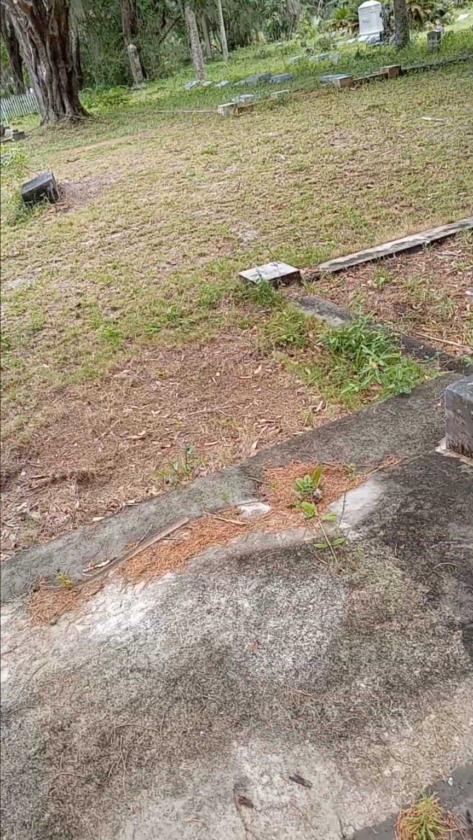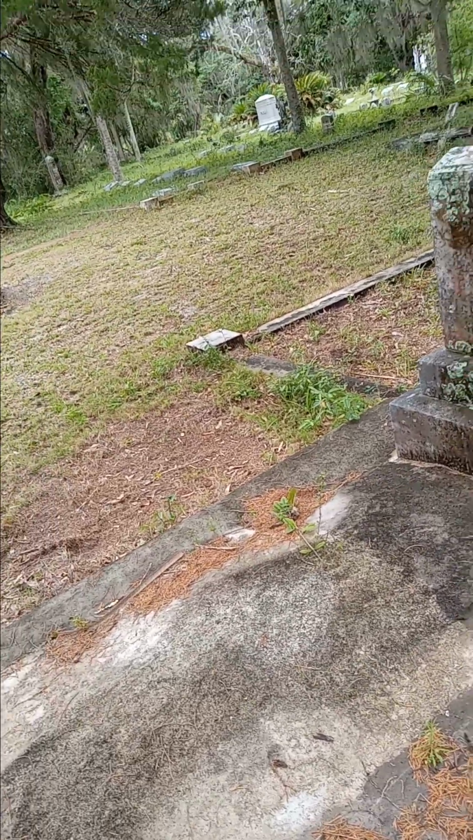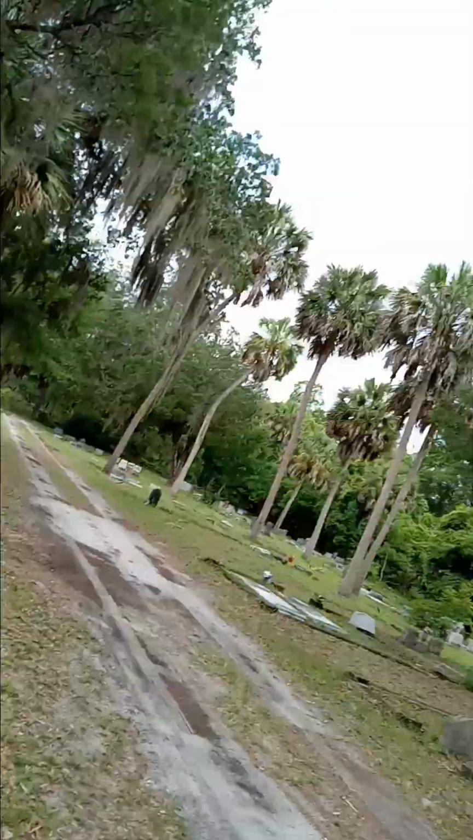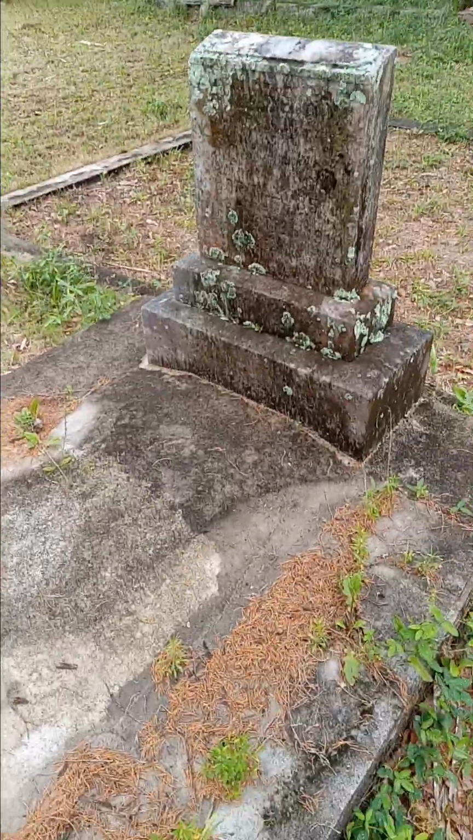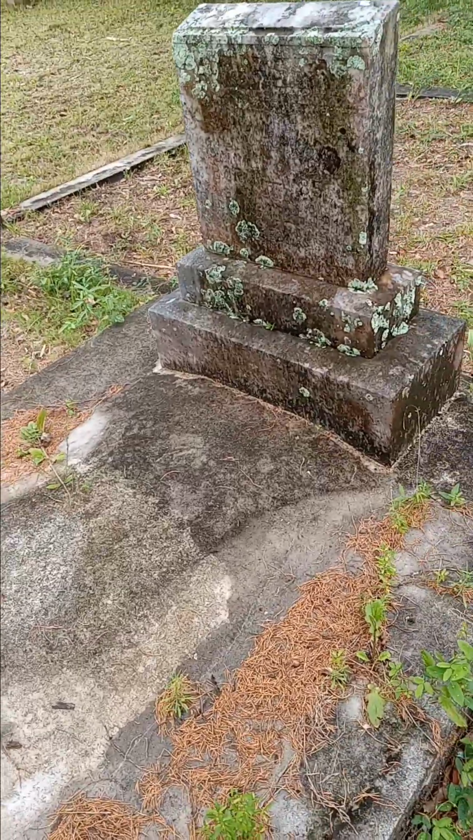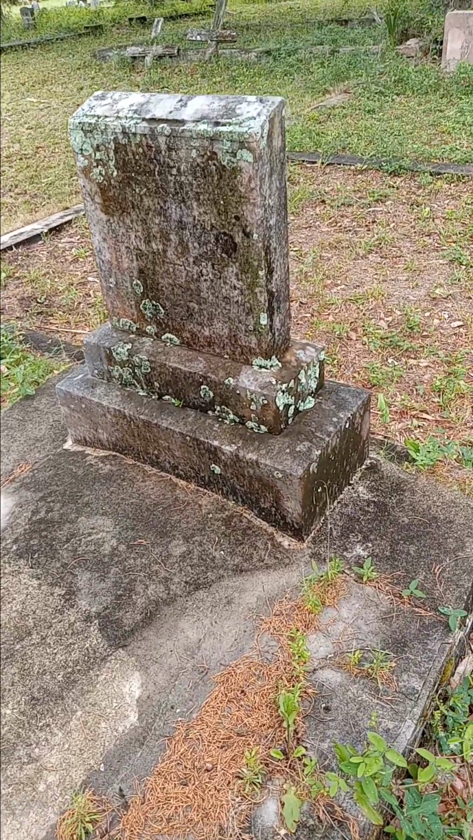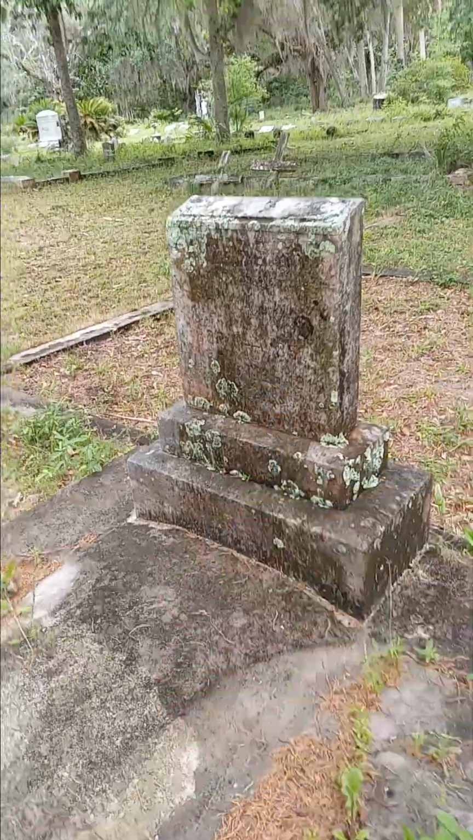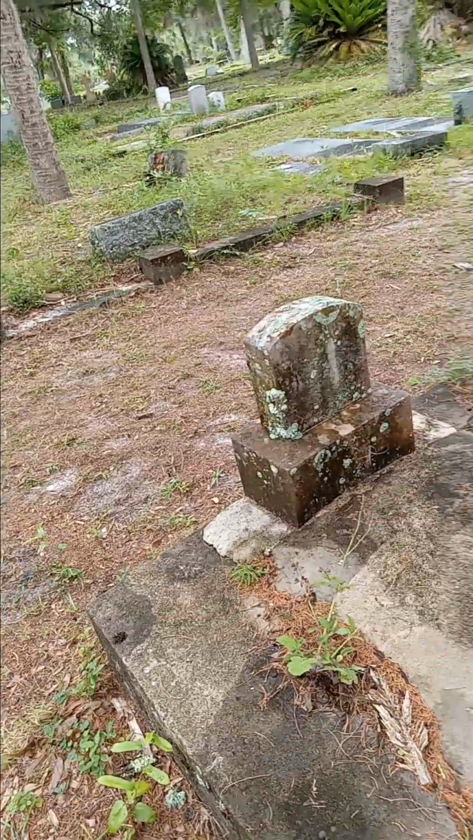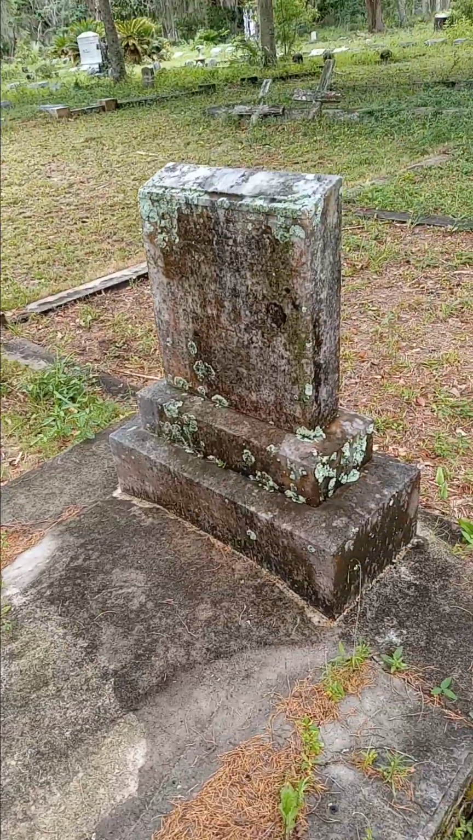Well, let's do a view of the sky. It's partly cloudy. It rained earlier. Right now, it's pretty good. View of the sky, coming back to the view of the sky from the headstone at the no-name tomb. Well, can you tell me what type of car you drove when you were alive?